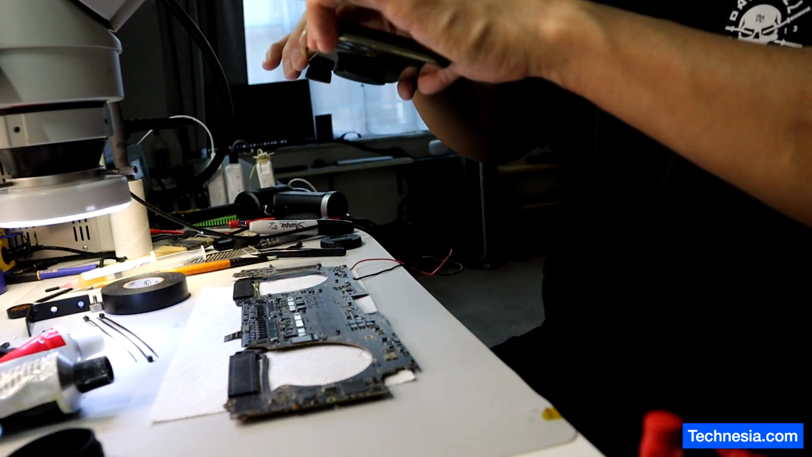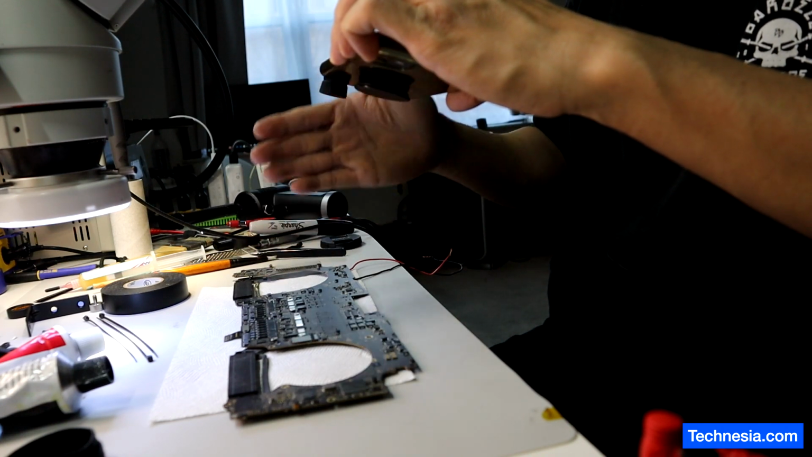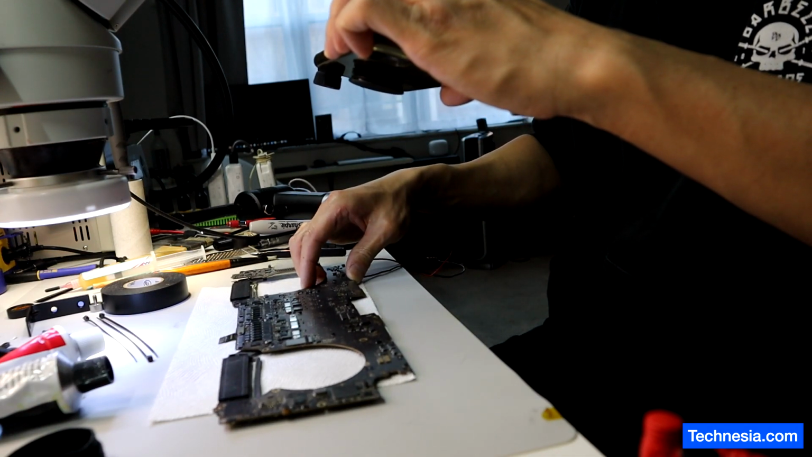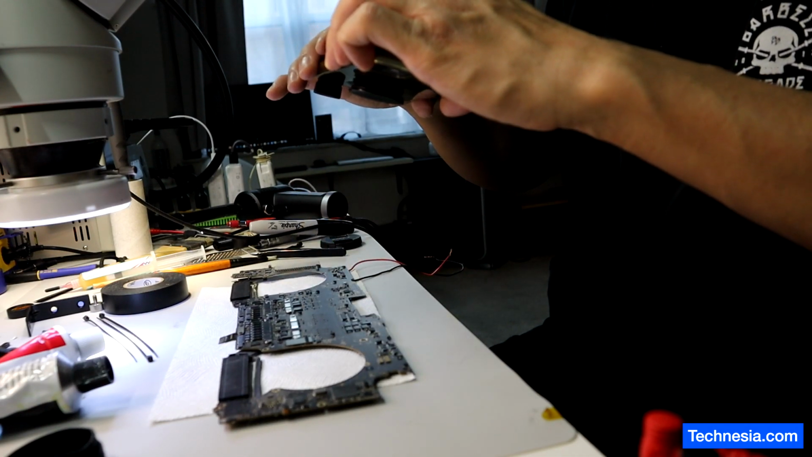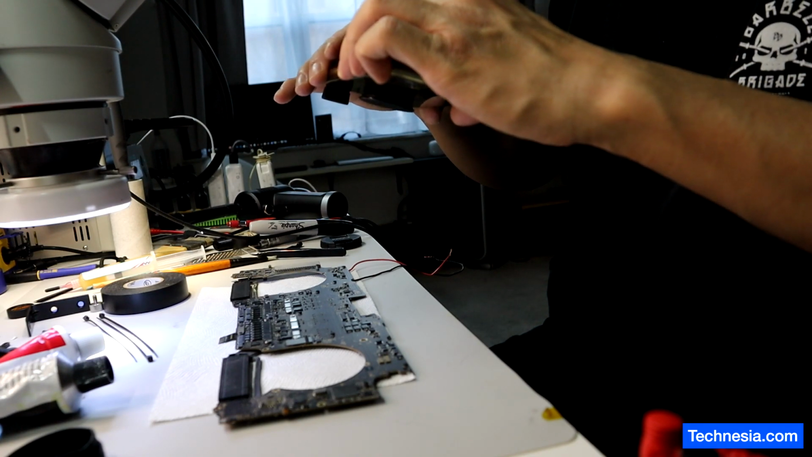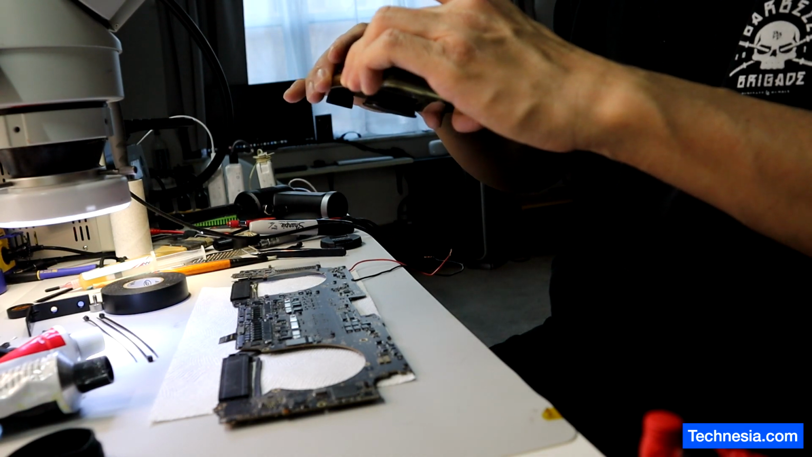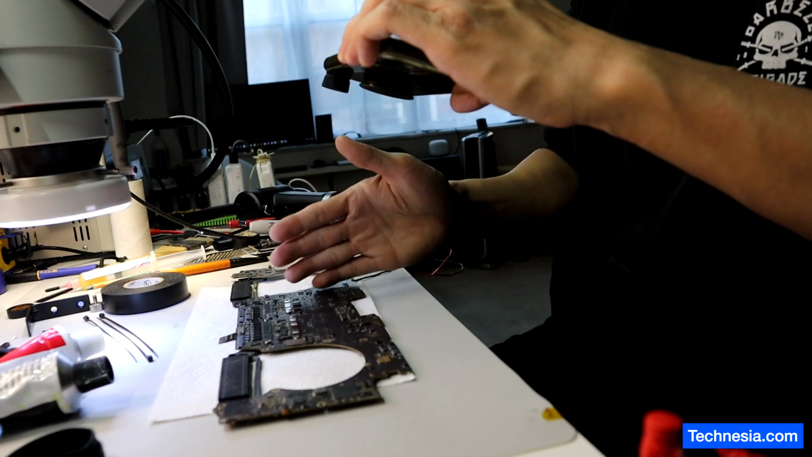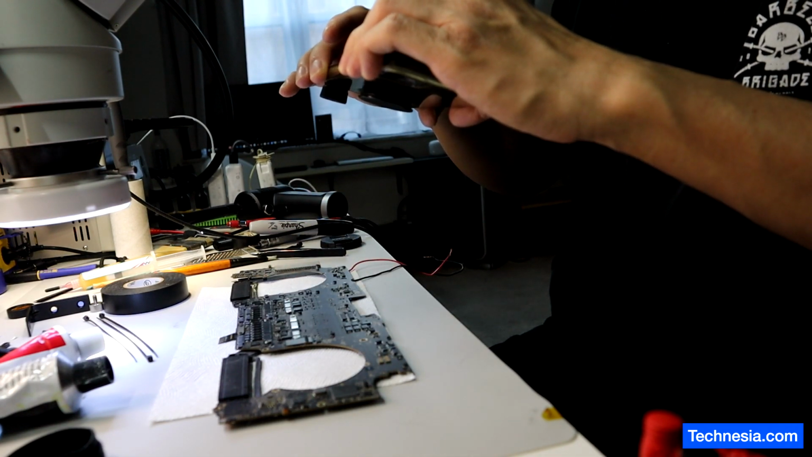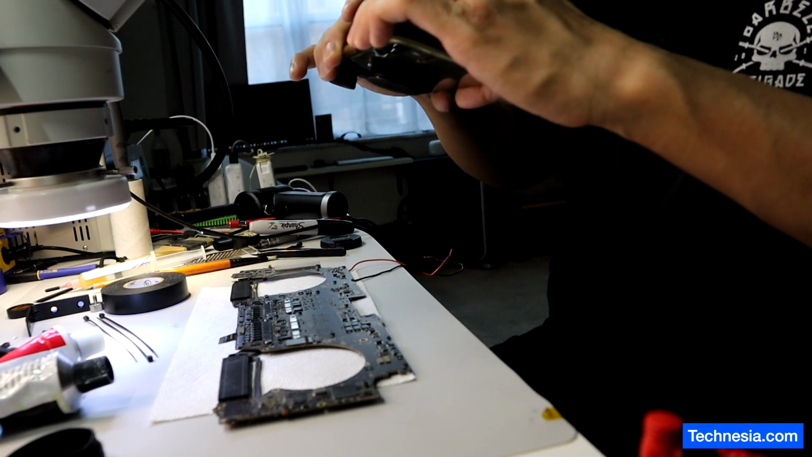And I have to use my hand to hold the phone like this and keep it at a certain distance so the camera can focus on the board and see the components that I'm trying to work on. If I move it just a little bit, it's going to be out of focus. This is not something that is easy to do. I have to hold it at a certain distance from the board so the camera can be in focus.